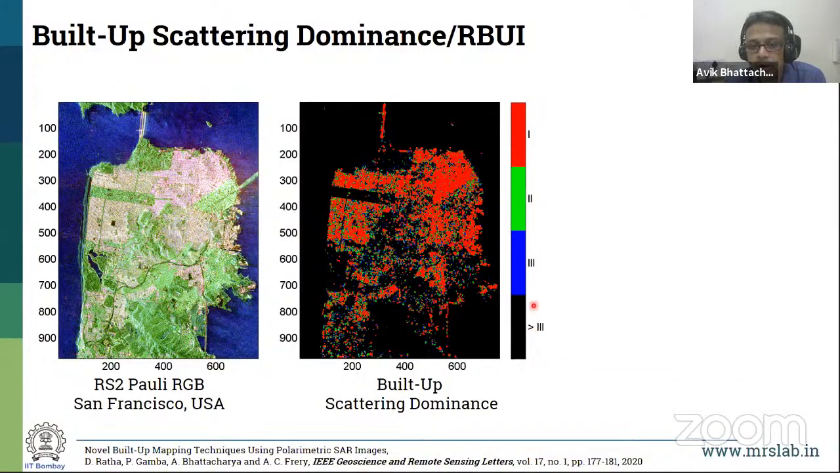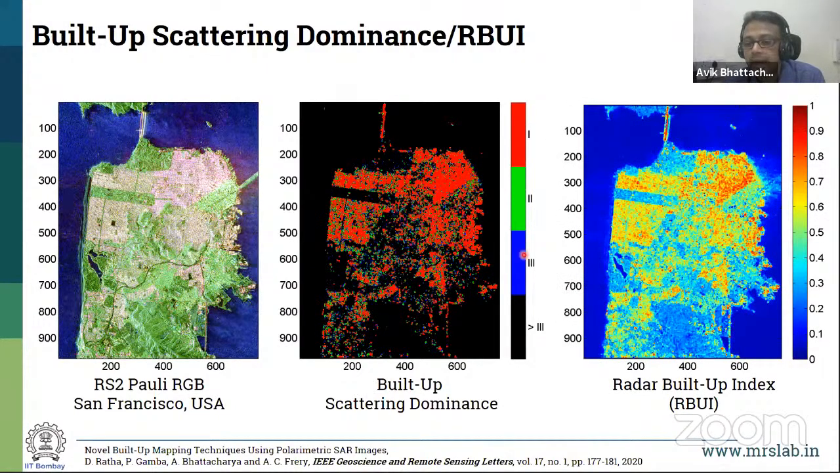So we have taken the dominance information, and we are able to see that the dominance which comes from an urban area is actually able to characterize it better. And on that, you can have this radar built-up index. This is a very simple way of finding out. You can see on this paper, this is the radar built-up index.